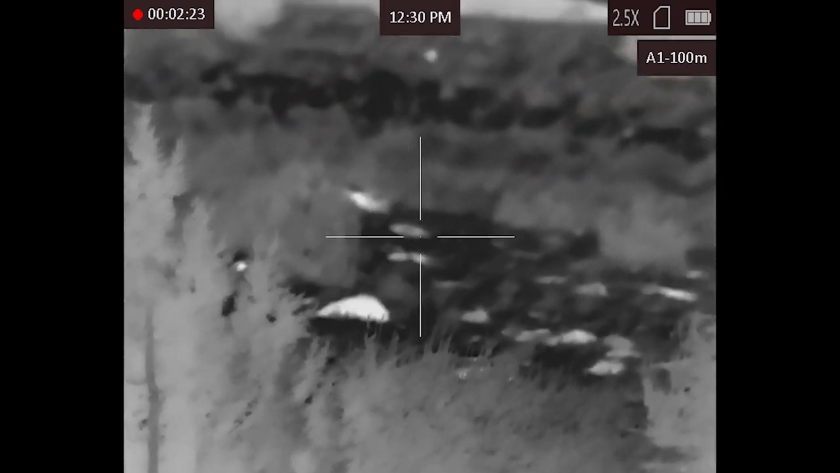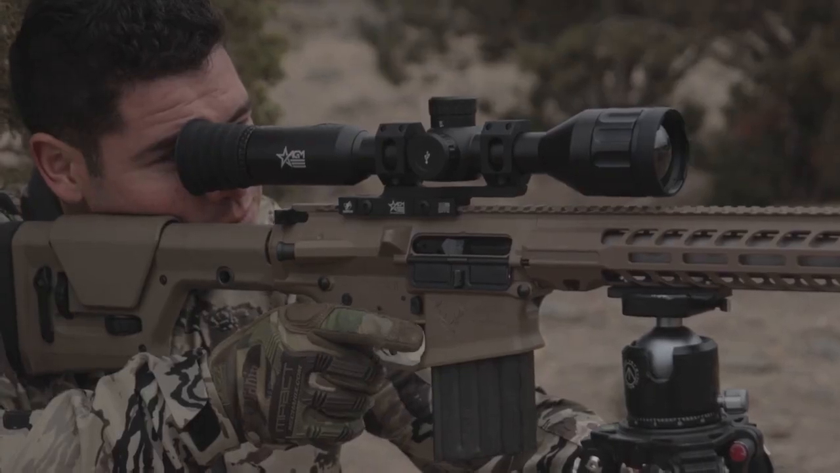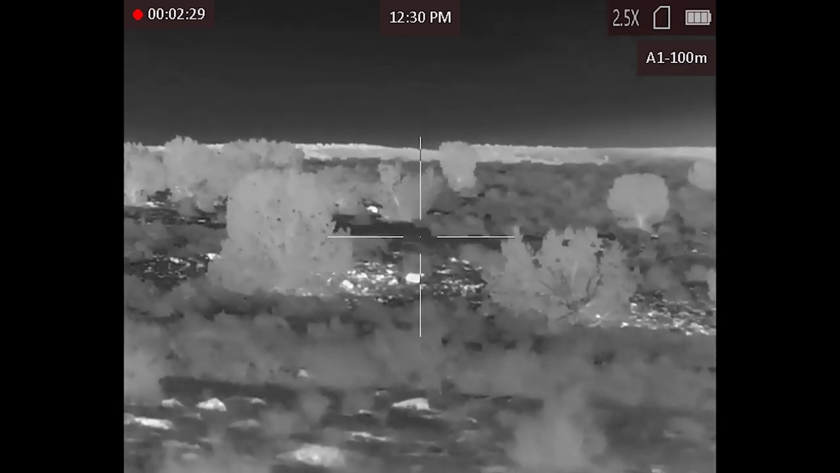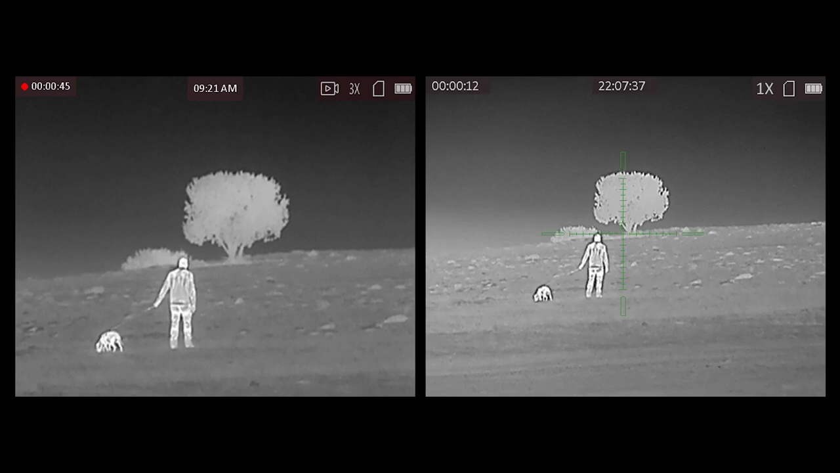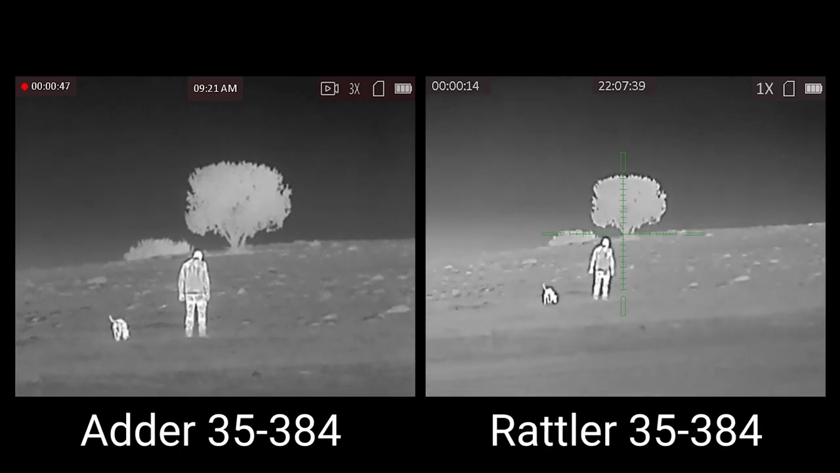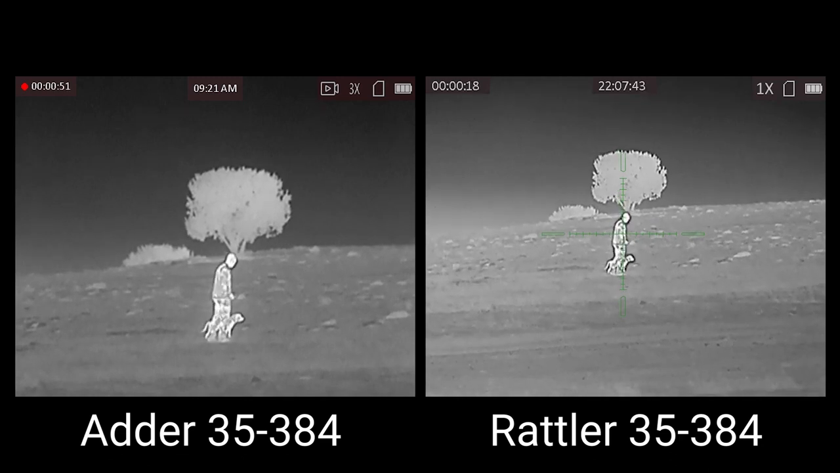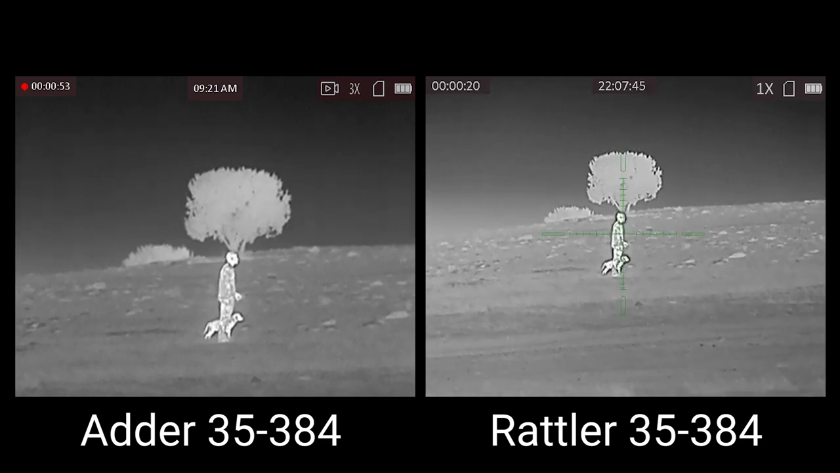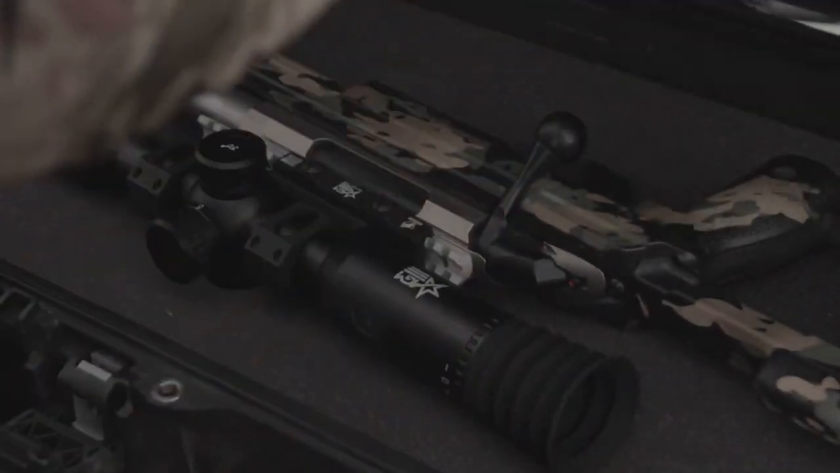The Adder series are also all 12 micron, so smaller pixels means more resolution, more clarity, so you're gonna get better image quality with the Adder series than you will with the Rattler series. Keep in mind, again, you're also gonna get more base magnification, so you're gonna have an overall more clear picture, with the drawbacks of a little bit more bulky, a little heavier, but still in that traditional form that everybody loves.